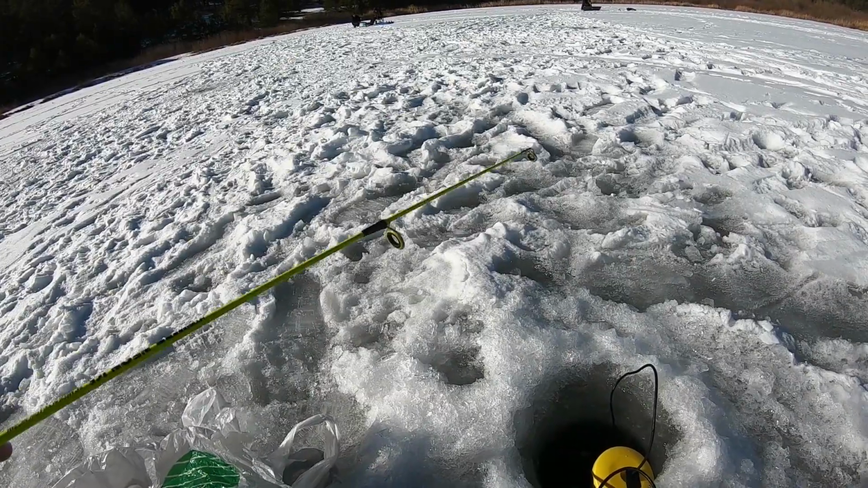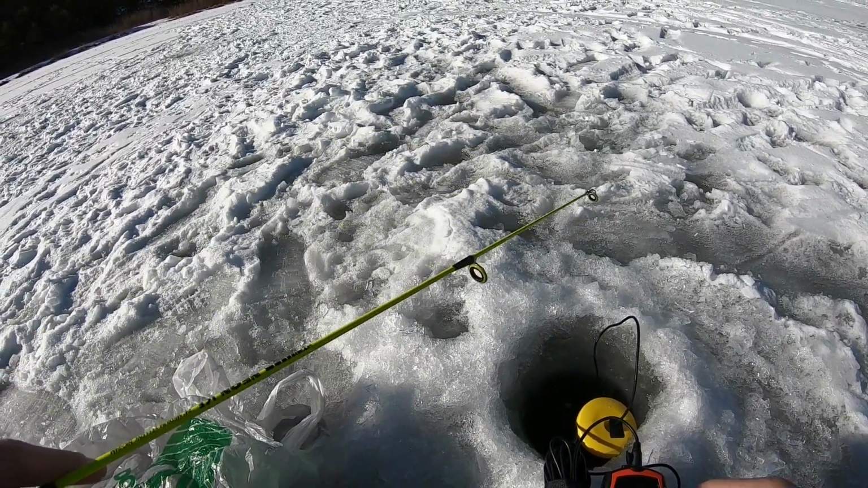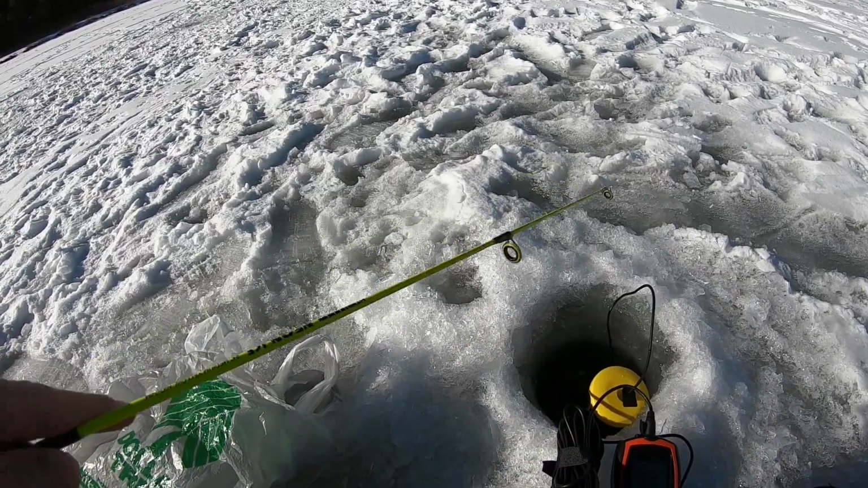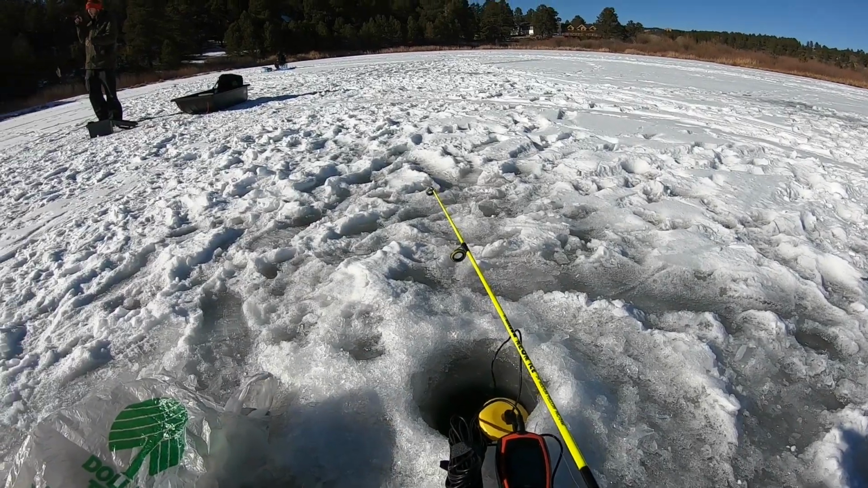Oh yeah, it's picking up my jig. That's awesome. It's picking up my jig. Go. All right, that's perfect. Fish on. Nice. All right.